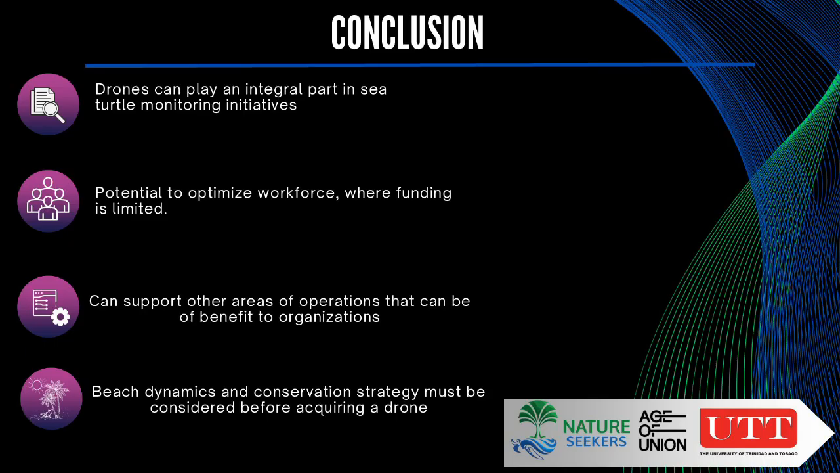So to close, I'll just say that drones can be an integral part of sea turtle monitoring. And again, I would stress that it can be a part of sea turtle monitoring and not be sea turtle monitoring. It should certainly complement the community engagement that is necessary in sea turtle conservation.